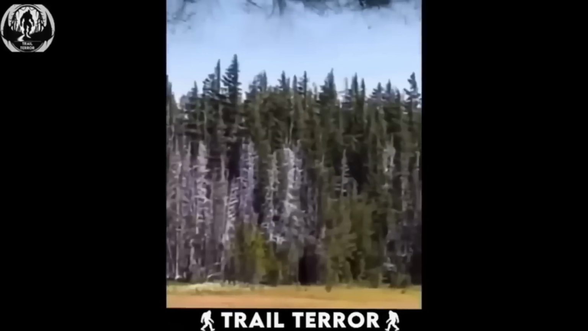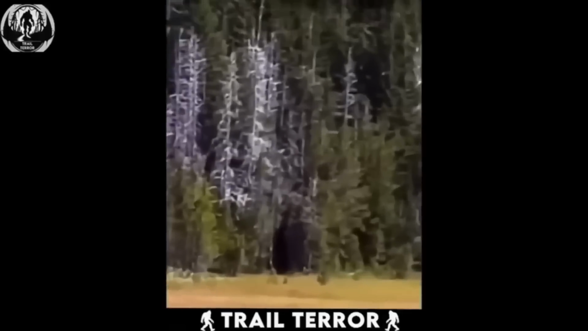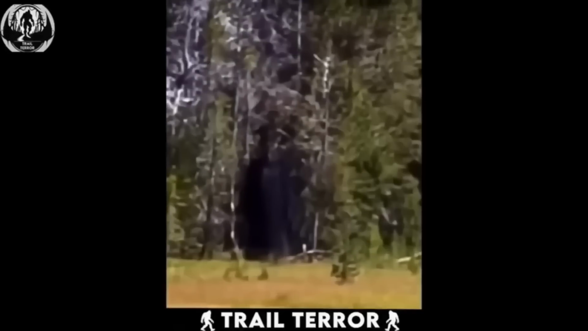Upon closer inspection, as the hiker zooms in, we can discern the creature's face, which seems to be a blend of human and gorilla features. What adds an eerie element to the scene is the fact that this formidable creature is simply standing there, gazing at the hiker from a considerable distance. Hopefully, its intentions are merely driven by curiosity.